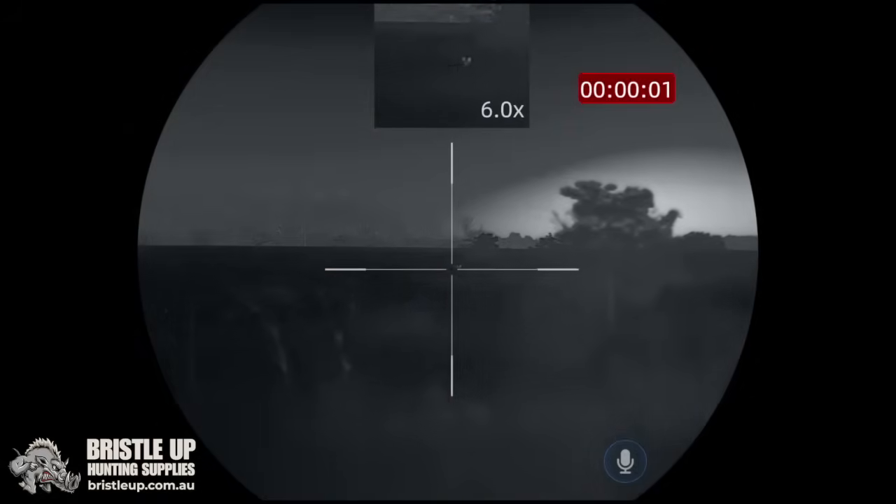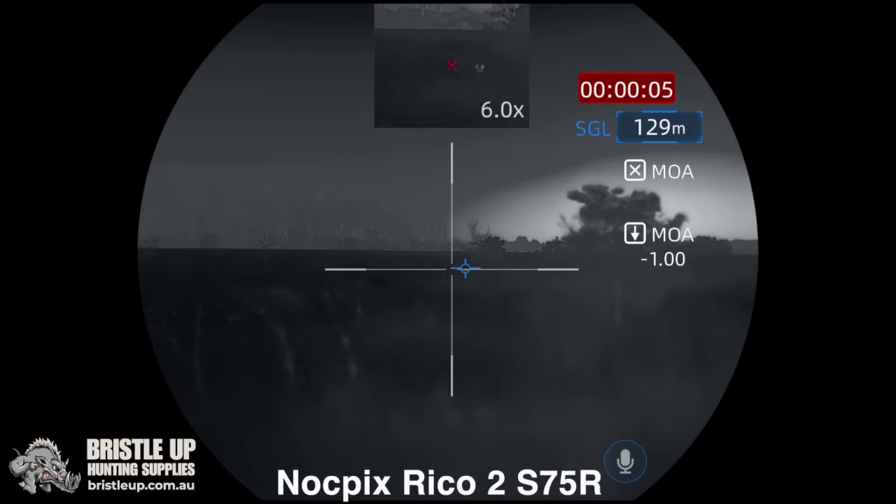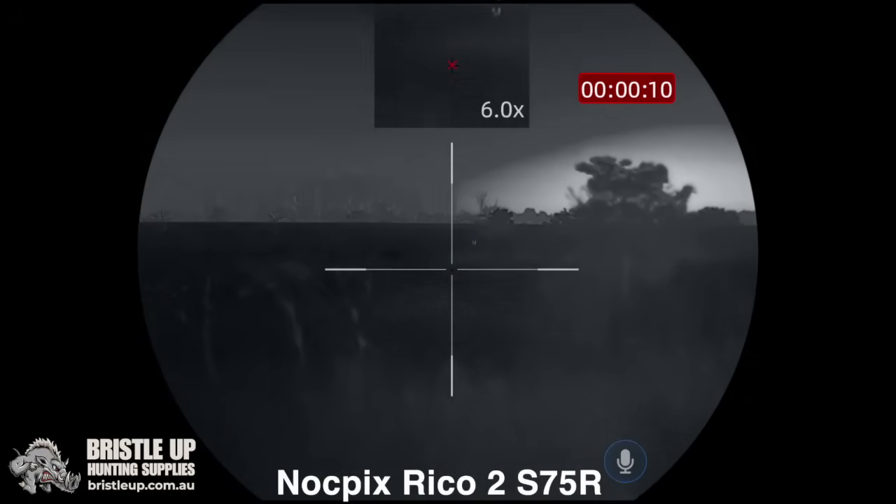Anyway, he didn't stick around, and next thing we see another couple up further. So we walked up there, and I had him in my sights, but there was a fair bit of grass between us. 129 metres.